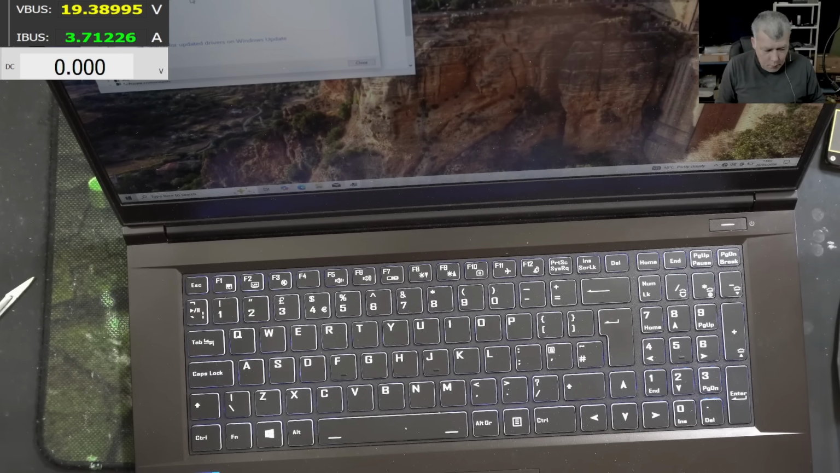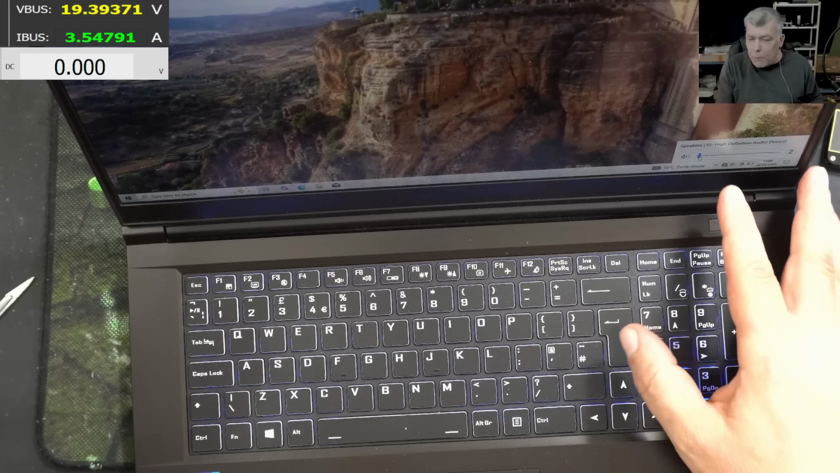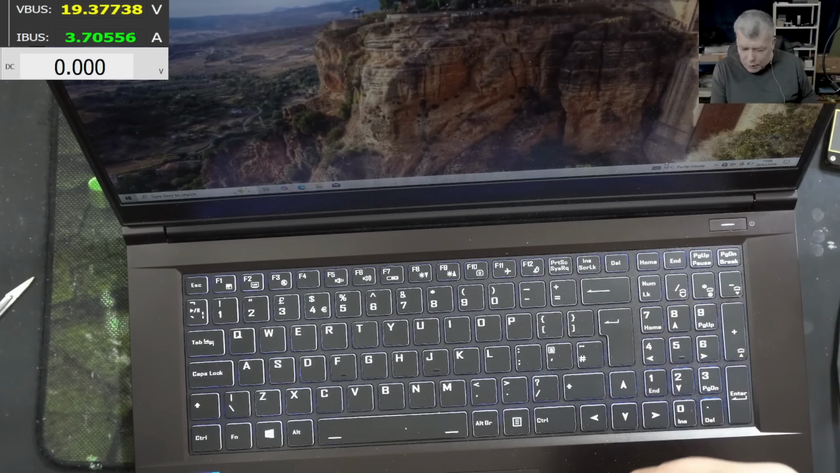What is this? What is this beeping? Okay, you see the beeping is not controlled by the audio IC. You can see, this is coming from the chip itself. It's not a signal from the chipset or stuff like that. Check that.